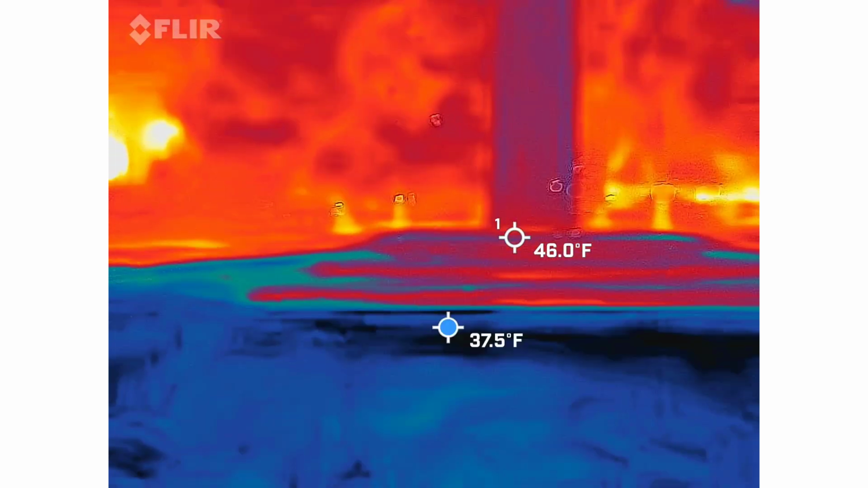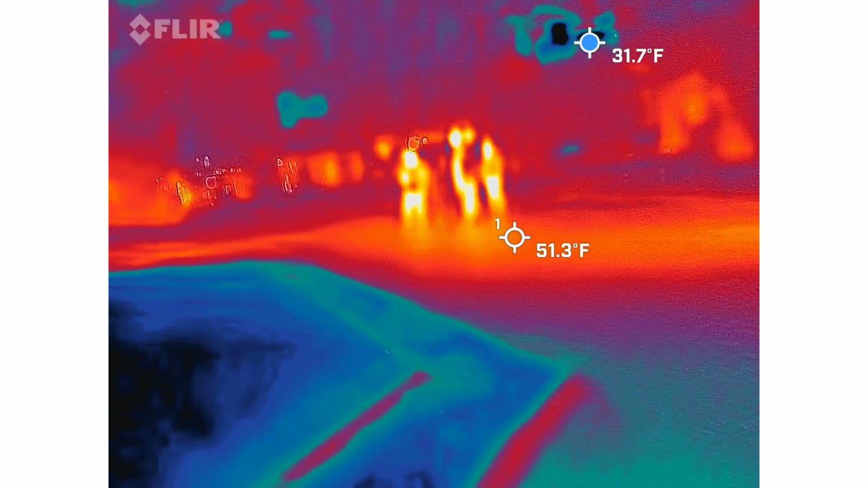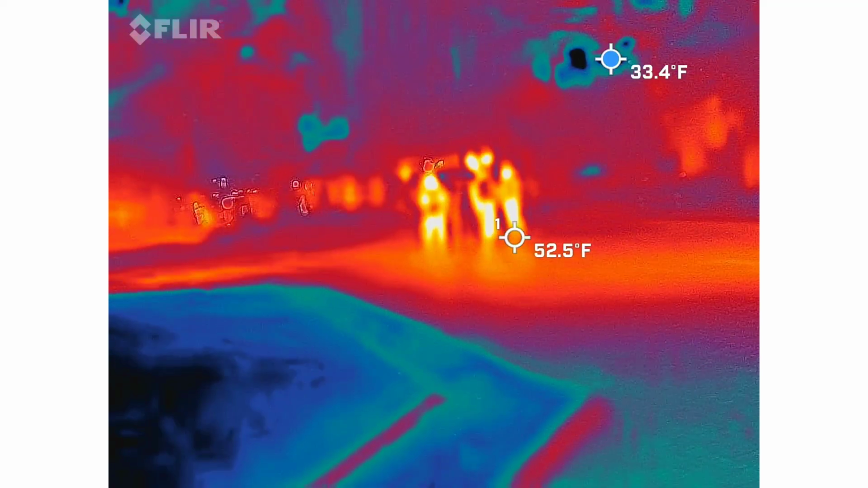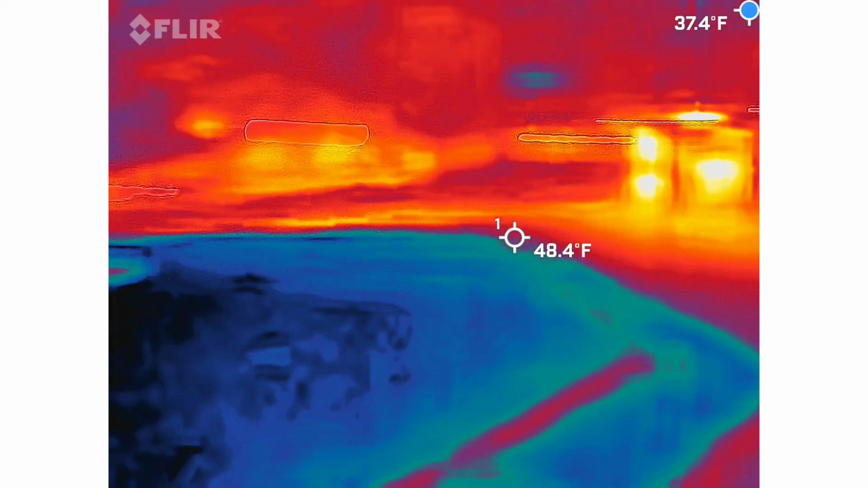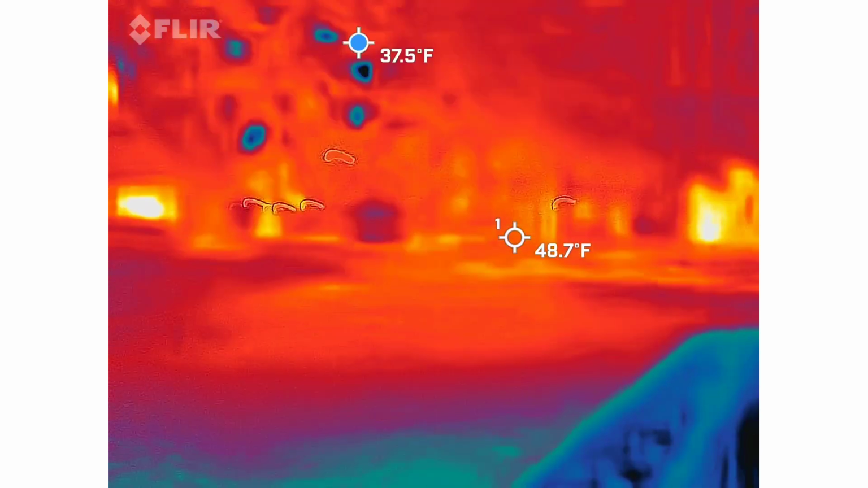No. I certainly haven't seen anything on this all night long. Should be watching a statue over there. Oh my gosh, I just got 5 again. Really? Huh. What the heck?